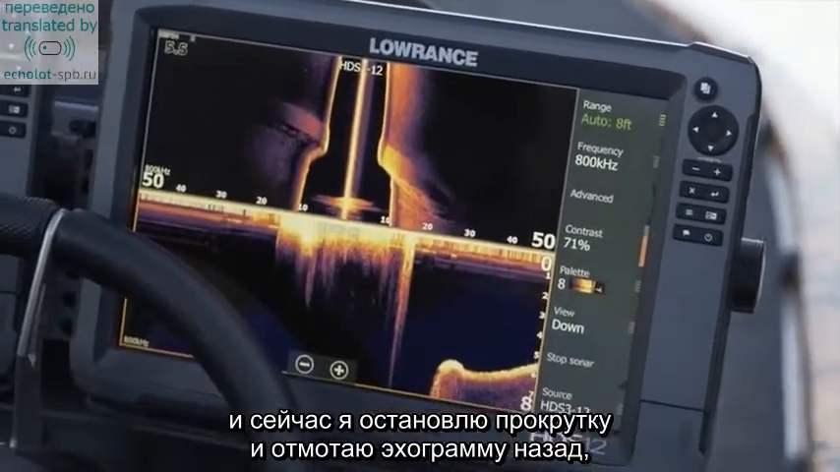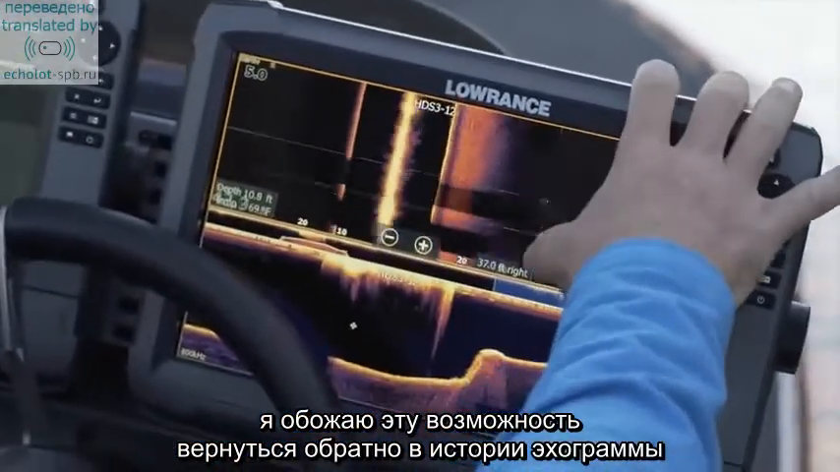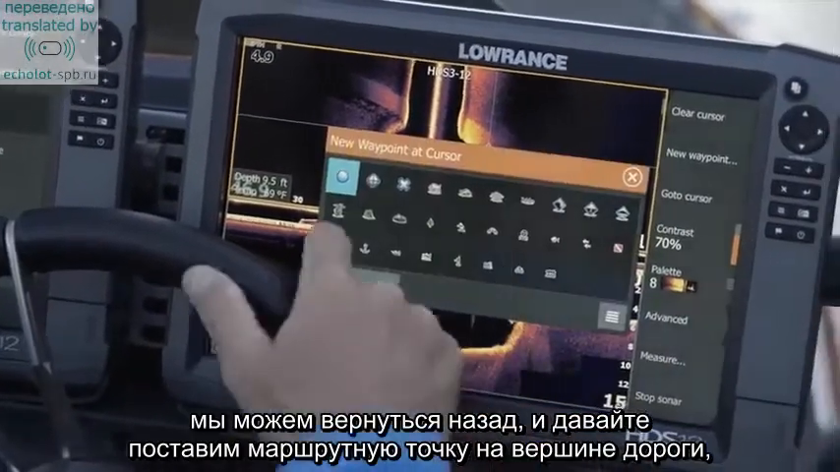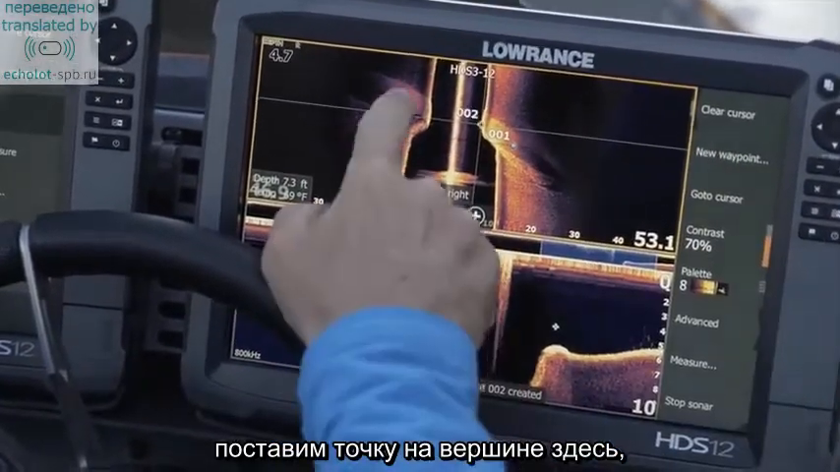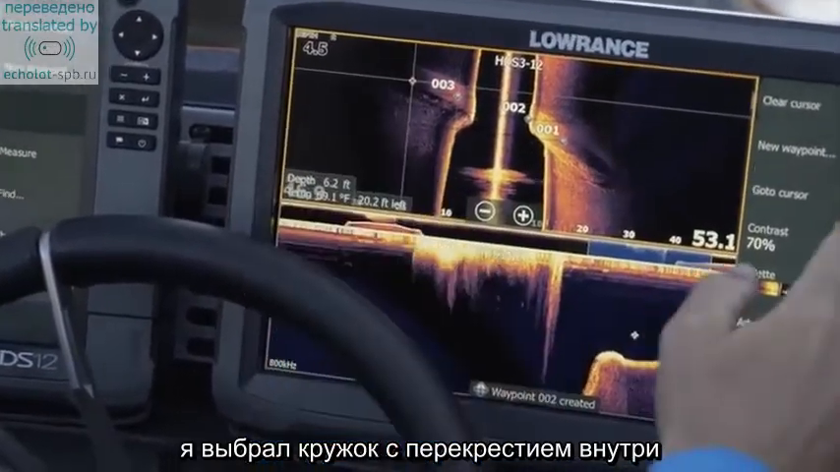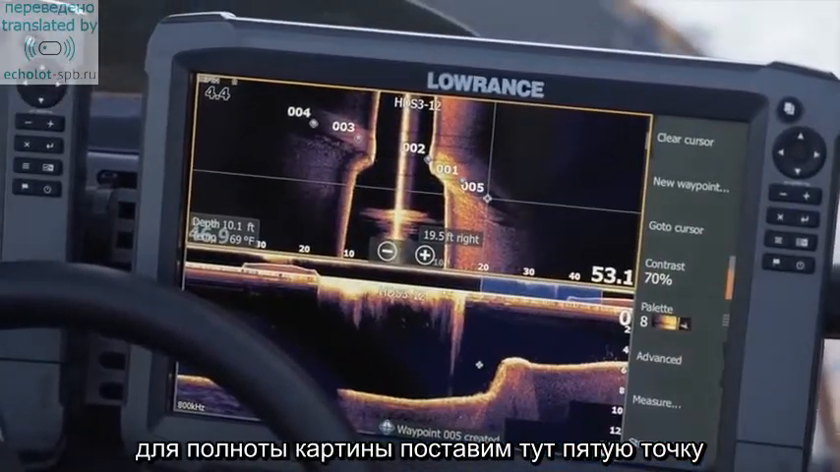So what I'm actually going to do is pull up the road, scroll back. I love that feature. You're able to scroll back through your history. Let's mark the top of that road. And I'm not going to mark it with one waypoint. I'm going to mark it with a few. So we're going to mark it with a high spot there, a high spot there. I mark my high spots with the circle with the crosshairs in it. There's my high spots. Now I've got a line of waypoints across the top of that road. We're going to put a fifth one there for good measure.